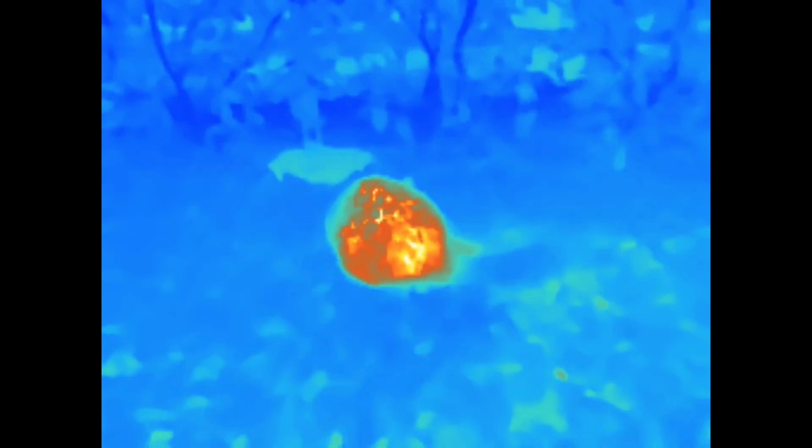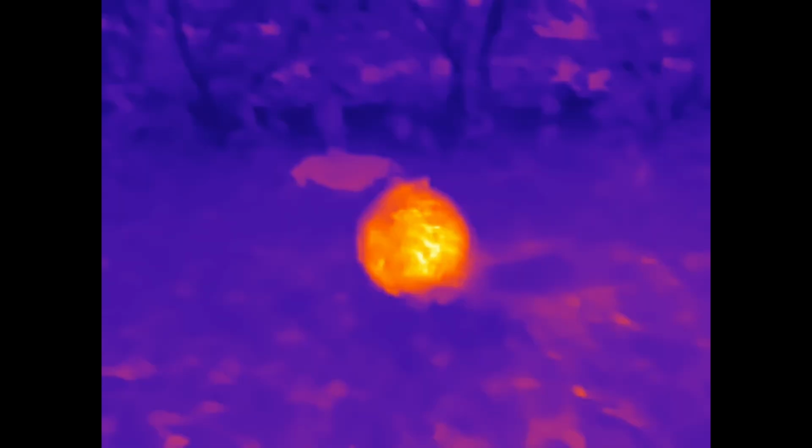I don't really like those ones here. These sort of, oh, that one's okay. This low light one is actually much easier on the eyes. But all these lava and medical and stuff, I don't use any of those. It's mainly just the three here: iron red, black hot, and white hot. And the black hot and the white hot just create more contrast.